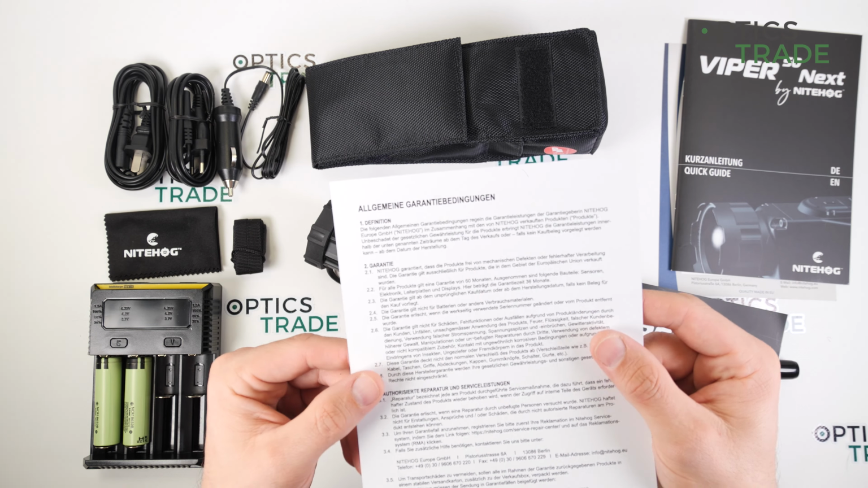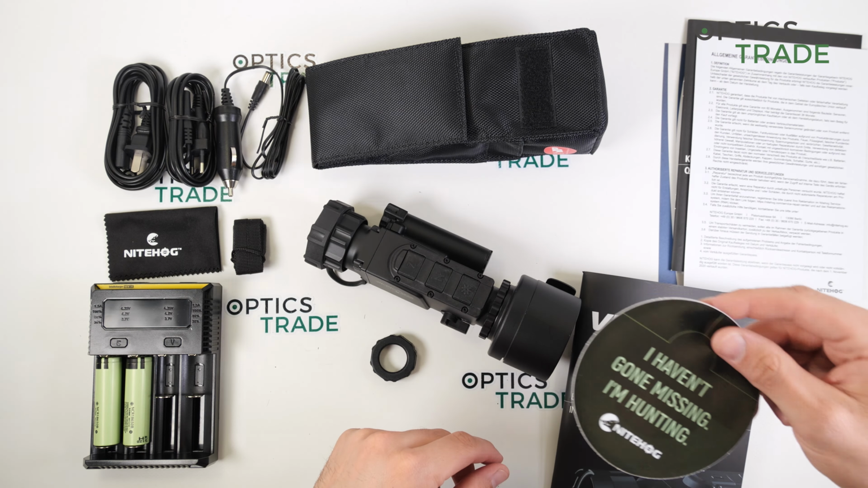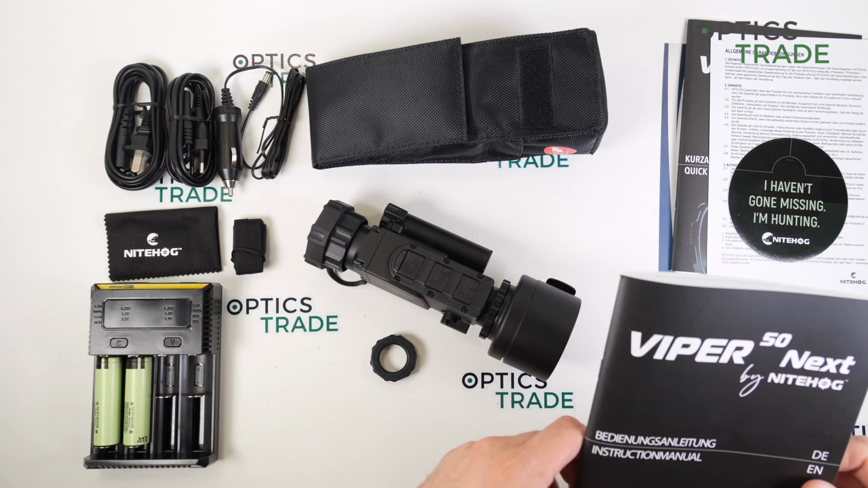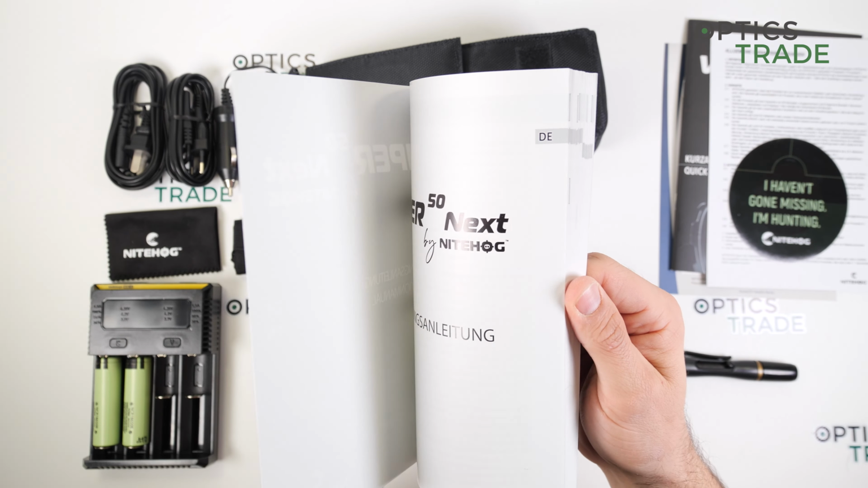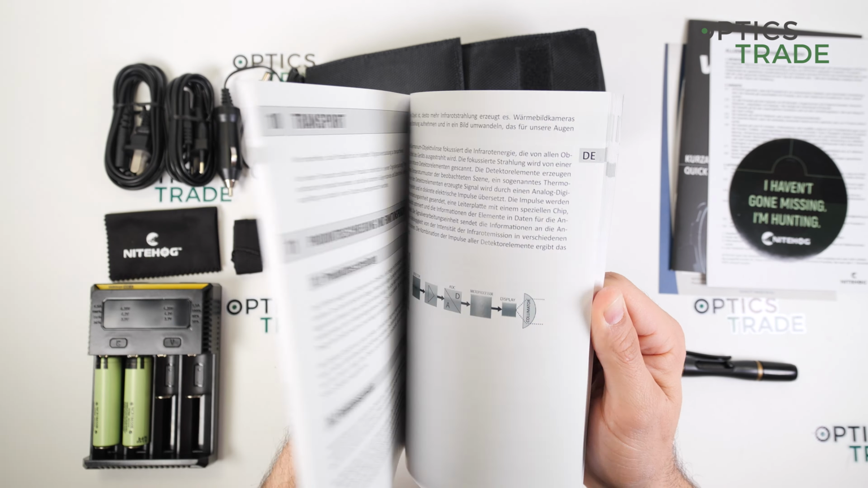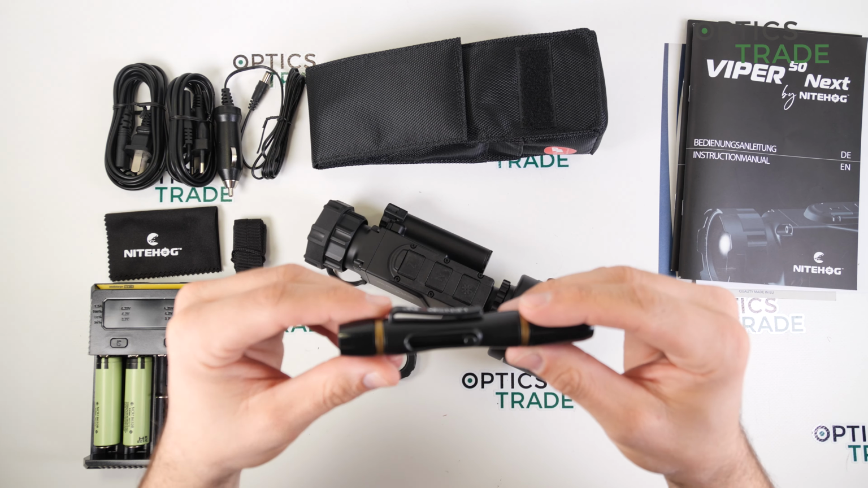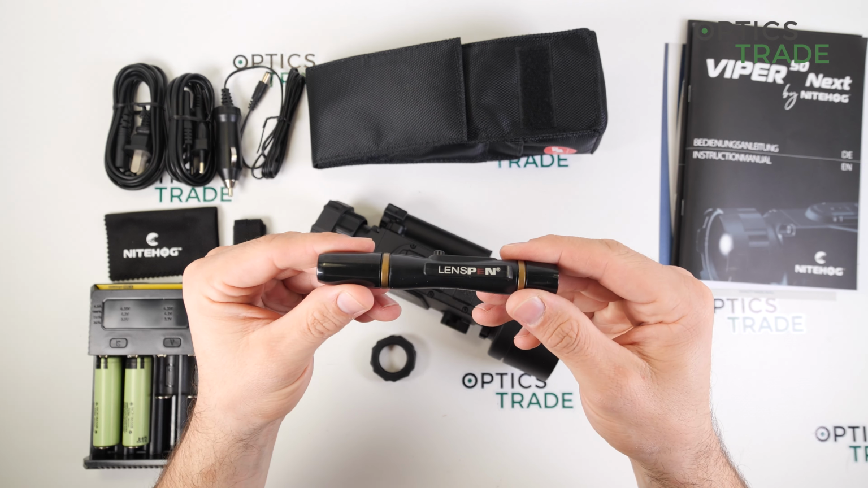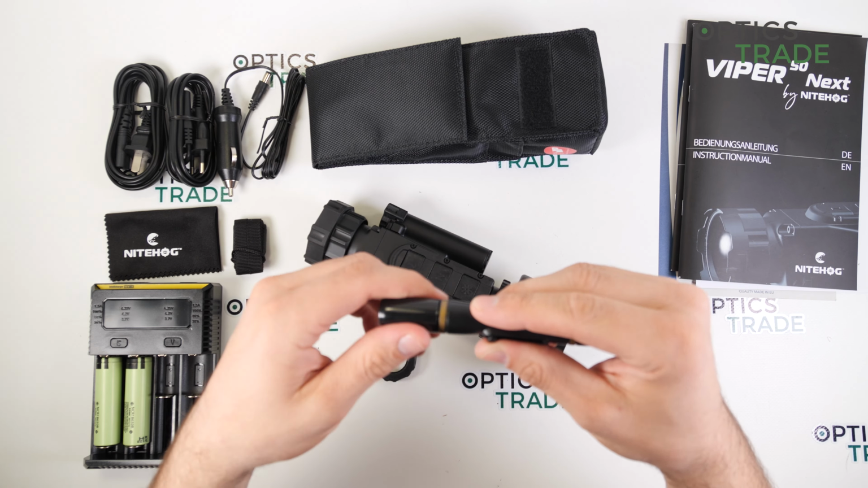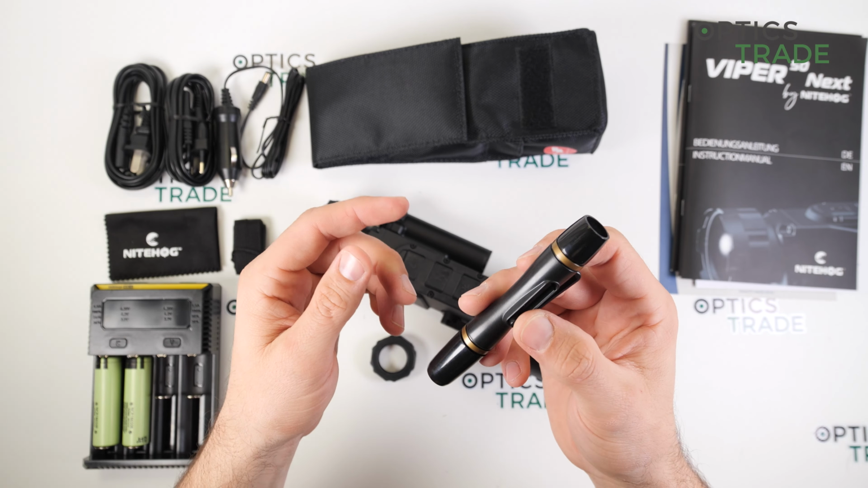Then a sticker from Nitehog, and the instruction manual with very detailed information about the device. The device also has a lens pen included for cleaning the lenses, which is really nice, so you don't scratch the lenses.